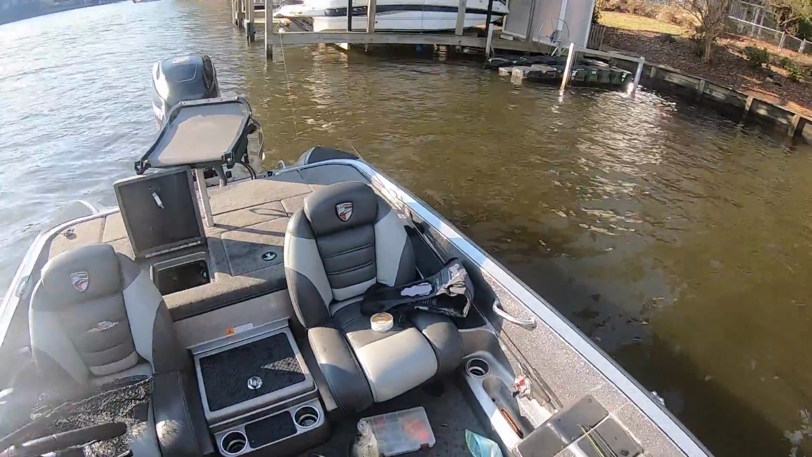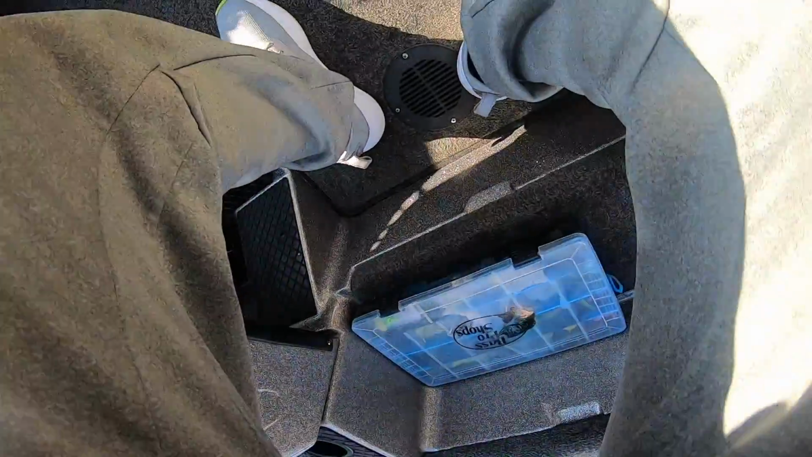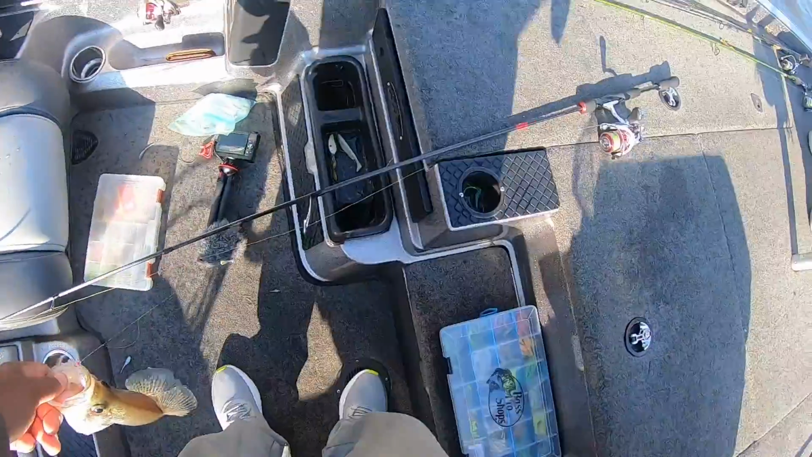Of course, I had the camera off and old Biggs and I were talking about moving spots, and I was messing around doing this and doing that. Can't let go of my camera. I done hooked my dead cat. And I mean a big one.